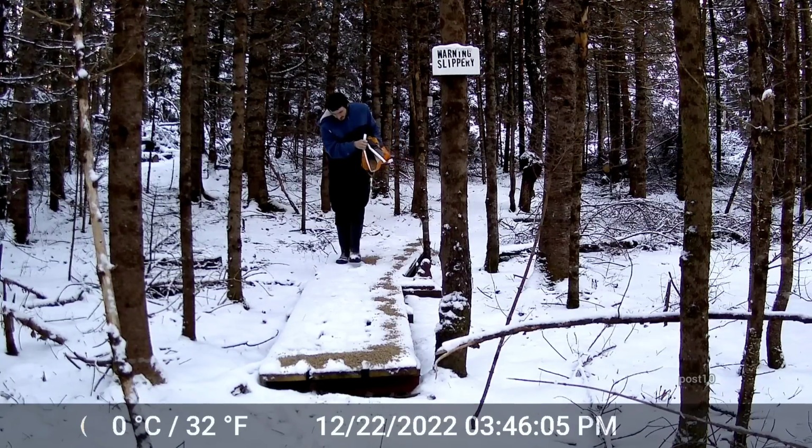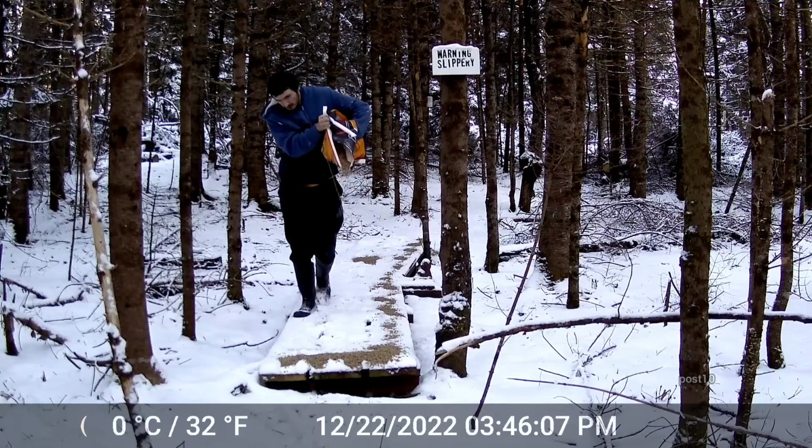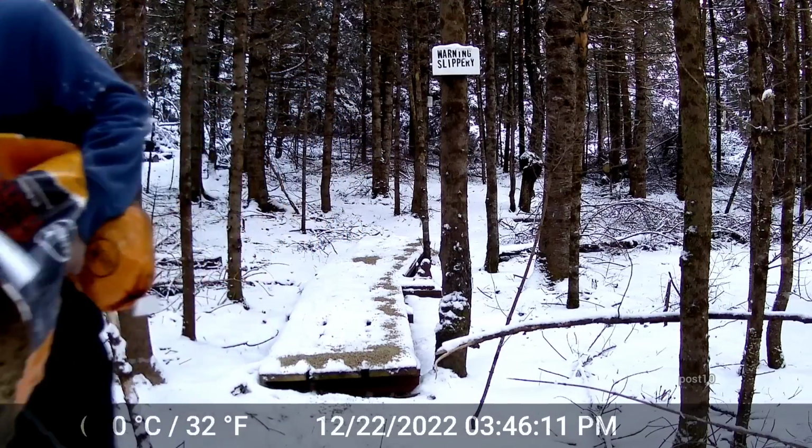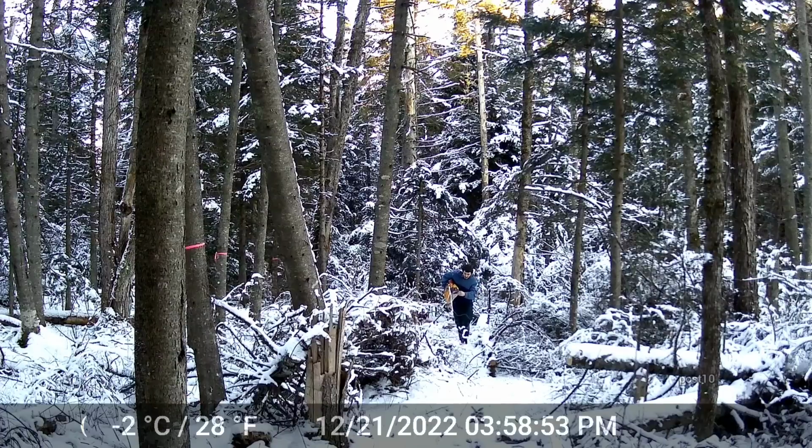I just walked down that trail probably a good few hundred feet, and now I'm going to go off this camera a few hundred more feet, and now you're going to see me walking on that trail with a different trail camera. This camera actually does record sound. The other model doesn't.